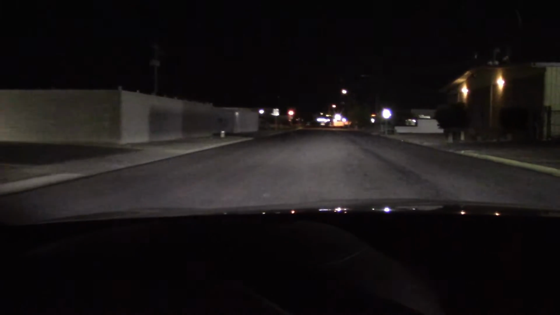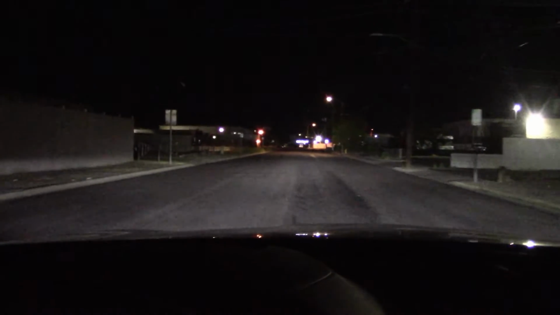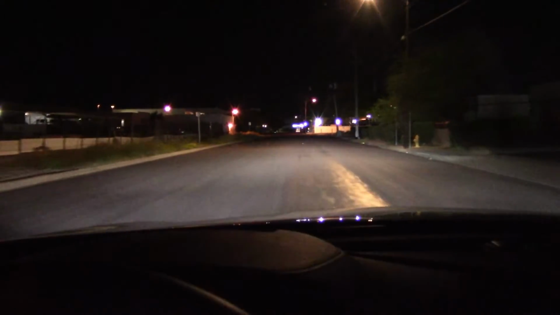For 110 grand, I was hoping for active headlights that turn in the same direction as the steering wheel is being turned, but if the program is on this car, I've not been able to find it yet, but oh well, I can live without it, I guess. As long as the headlights are powerful enough, and these seem to be.